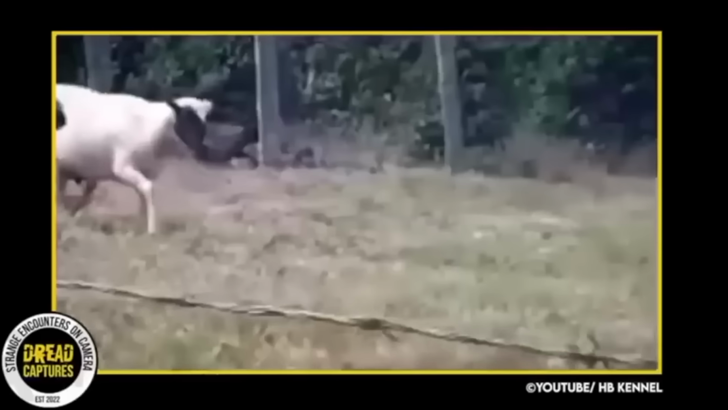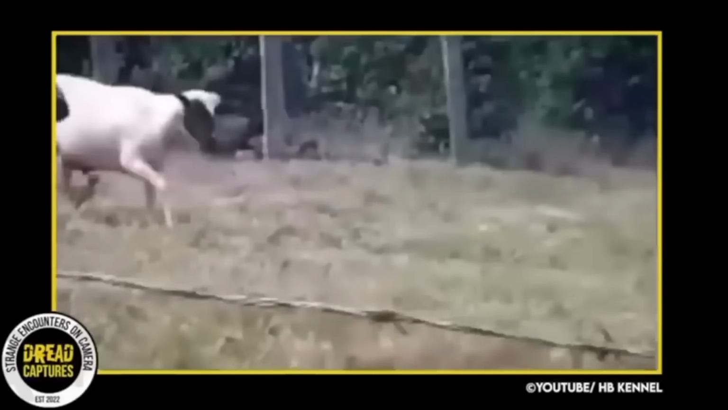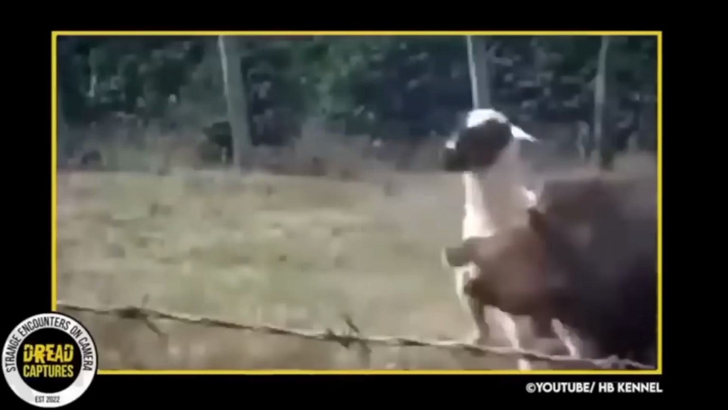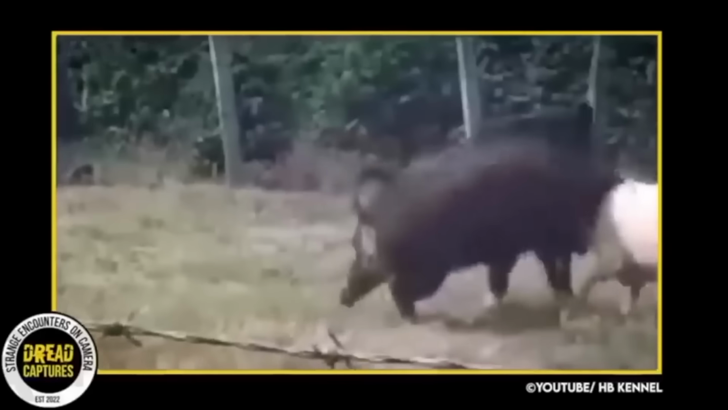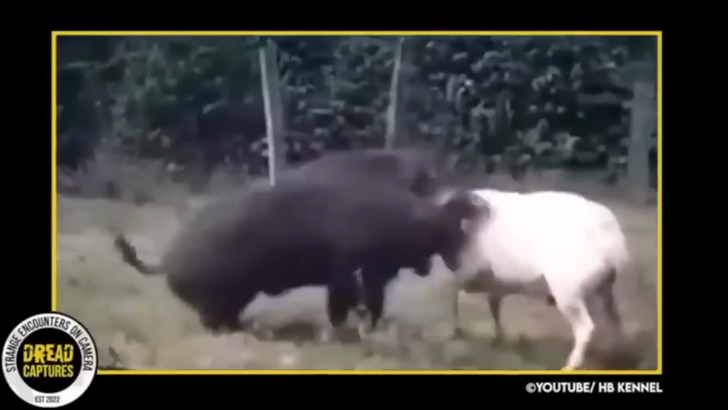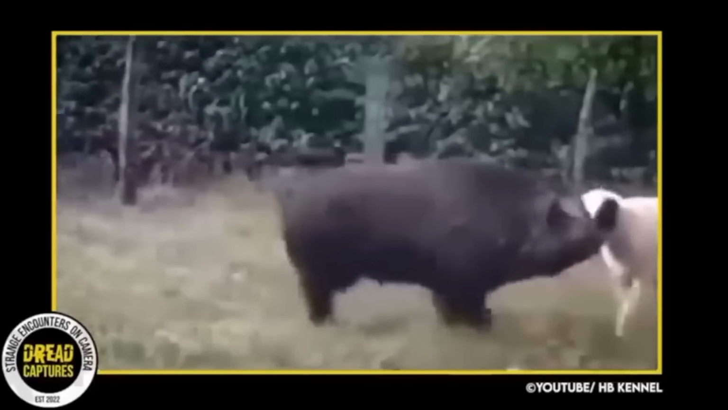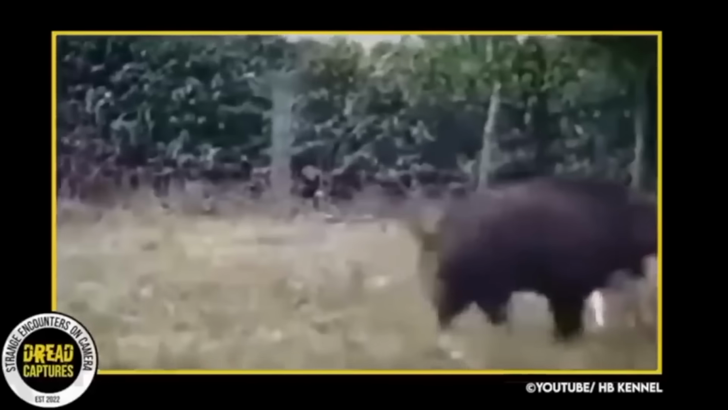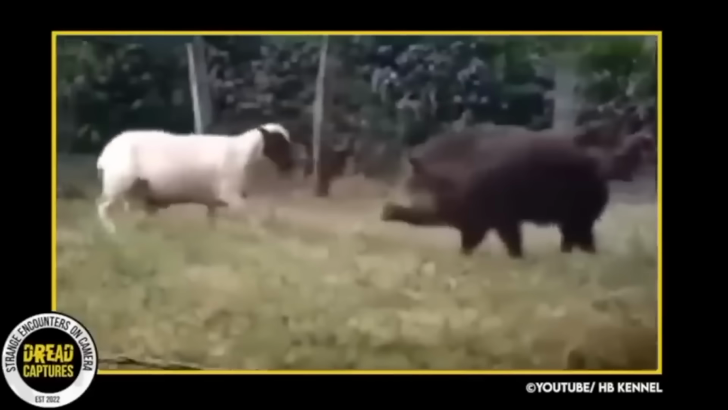As we watch, the boar chases the sheep back and forth until the ram steps in to stick up for the flock. The boar turns his sights on the ram, and this is how it goes. The ram smashes into the boar. I mean, boars are tough, but I don't know how many of those he can take. Look at that.